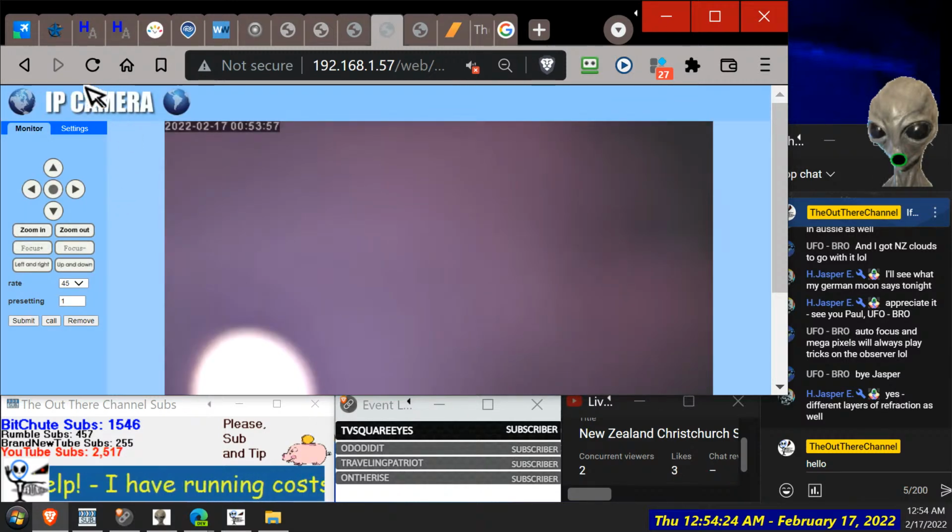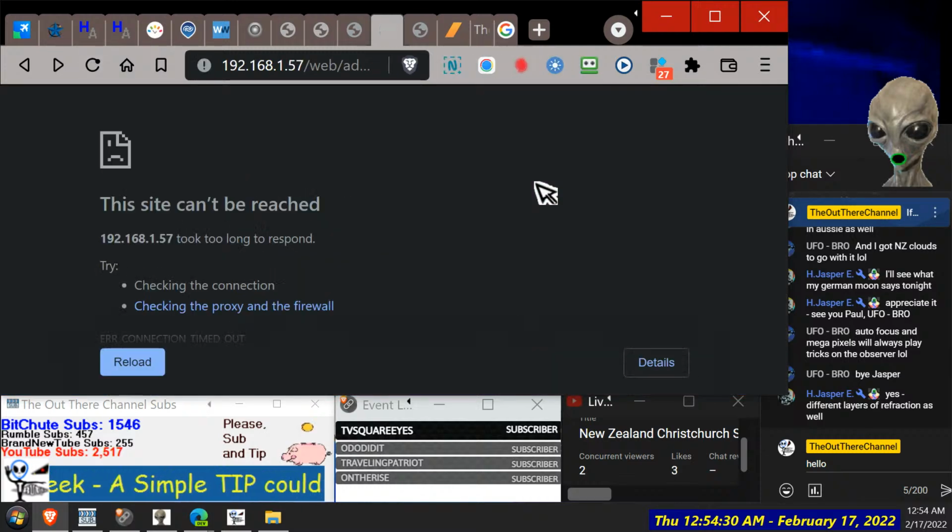Why is it not working? Have we lost it now? Battery finally died. 5 hours. Must be getting low on the radio signal now. I'd say the battery getting close to under 12 volts. And that's when it starts playing up. Looks like it's over, so we didn't get a chance to zoom out. But yeah, 8 o'clock we started, so that was a pretty good run for a battery.